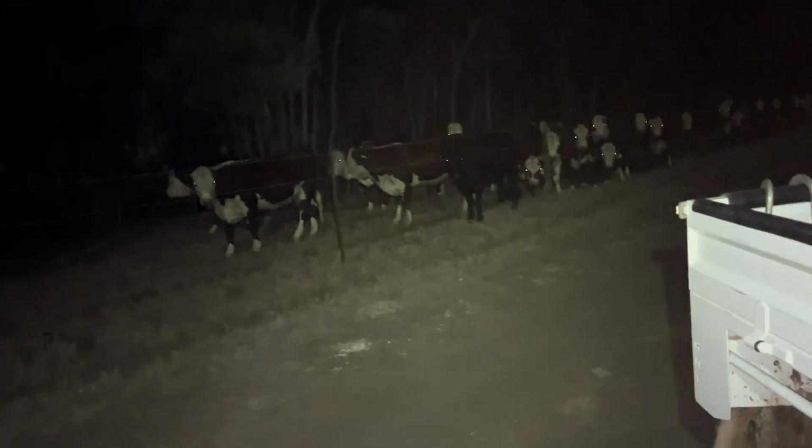Righto, I think I've just seen a cat down here in the trees, probably a couple of 100 metres away. I just see the green eyes glaring back at me in the torch. So look at this. Poor old heifers, they heard the ute coming and think they're going to get fed again. It's getting dusty, so anyway, I've got the 223.